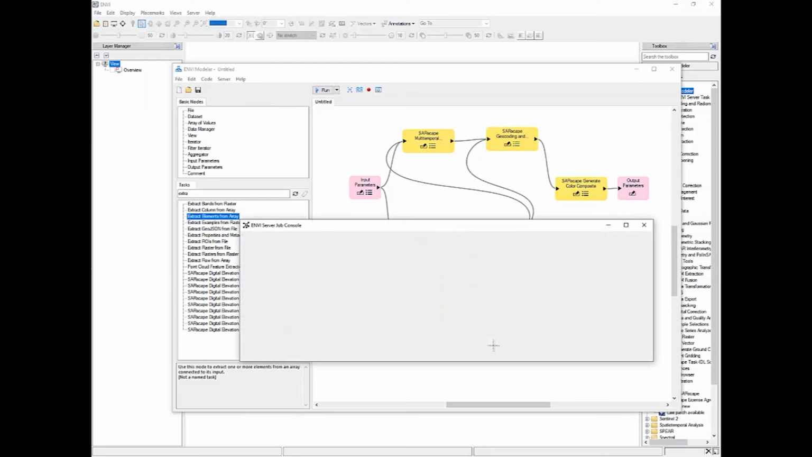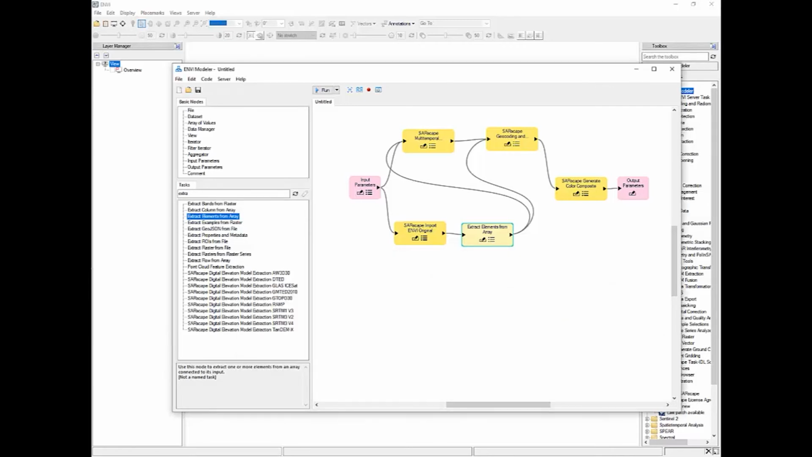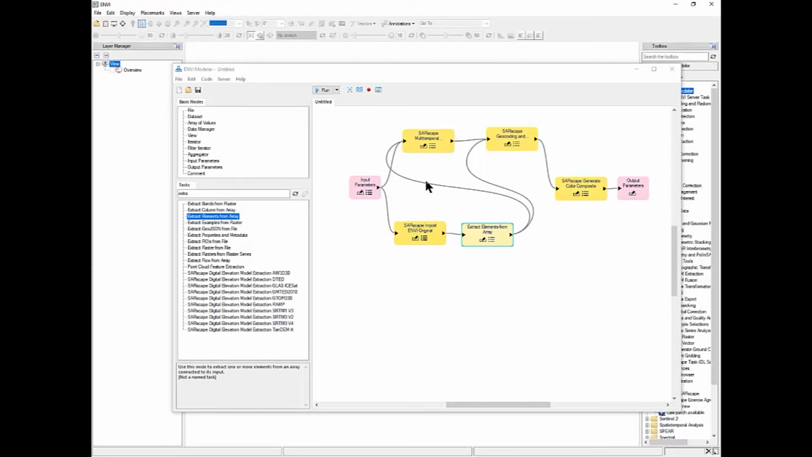Okay, now the interface of the ENVI server job console is started. Now here we can see that the job of ENVI server started the job and now is processing our model. We will come back later to it. Now let's review other important functionality that ENVI is providing to us.